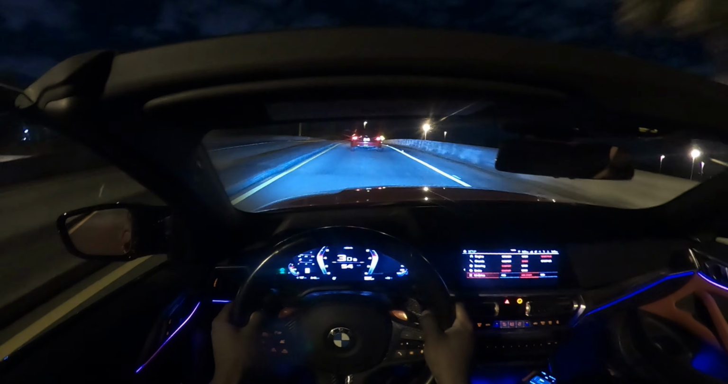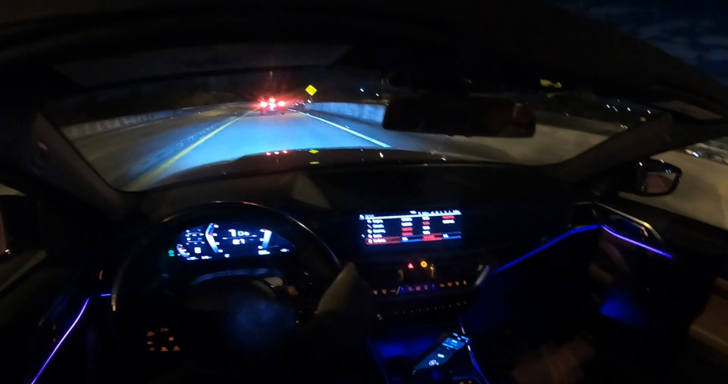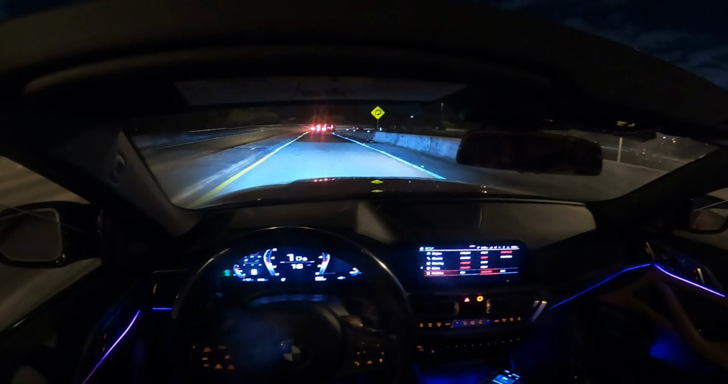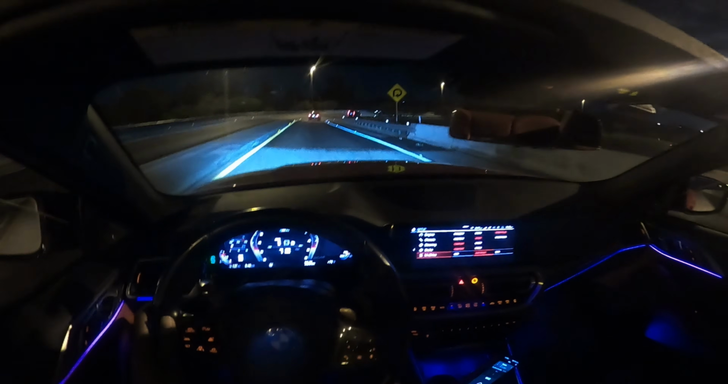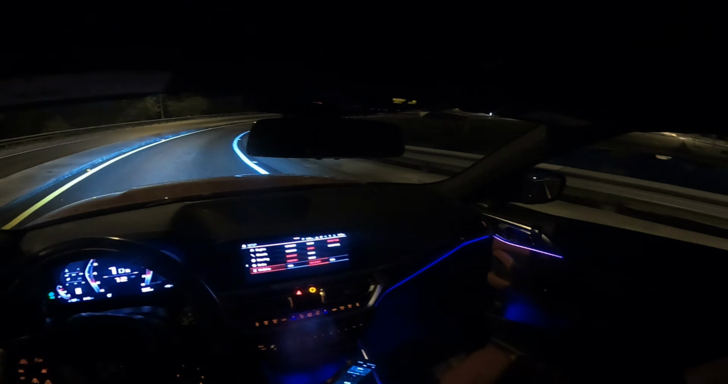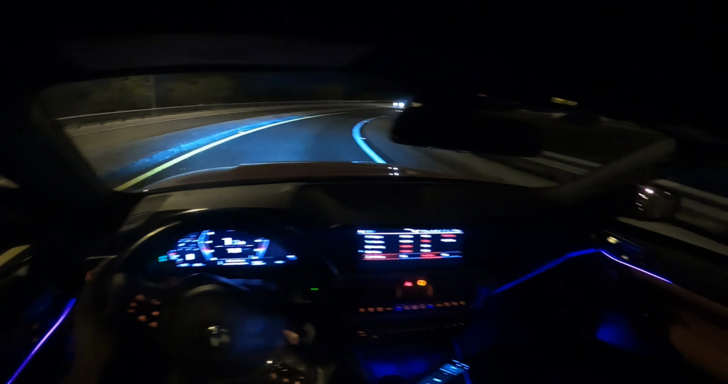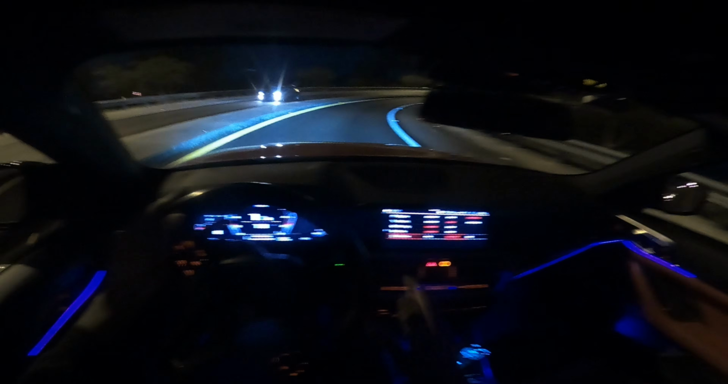All right, let me slow down a little bit and put up the top. I think it's 30 miles an hour, so I think we should be safe. But just in case, I'm going a little bit slower. Listen to the pops. Roof up.